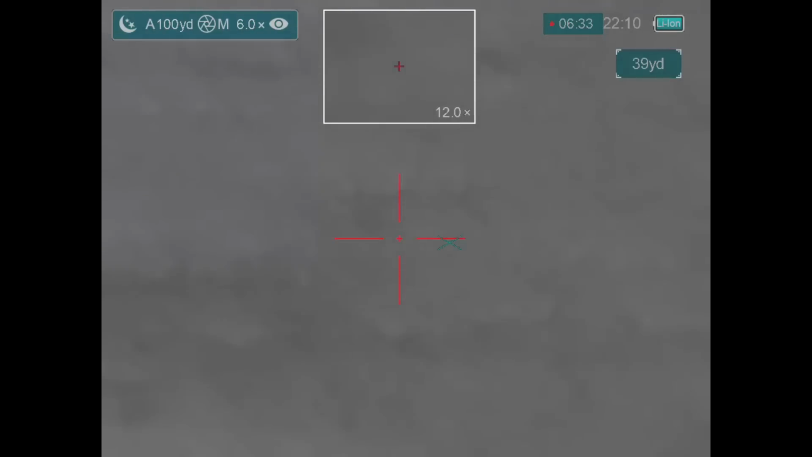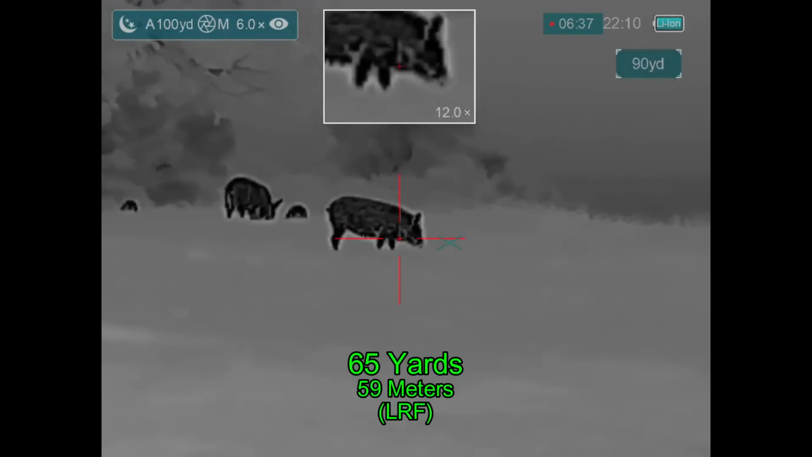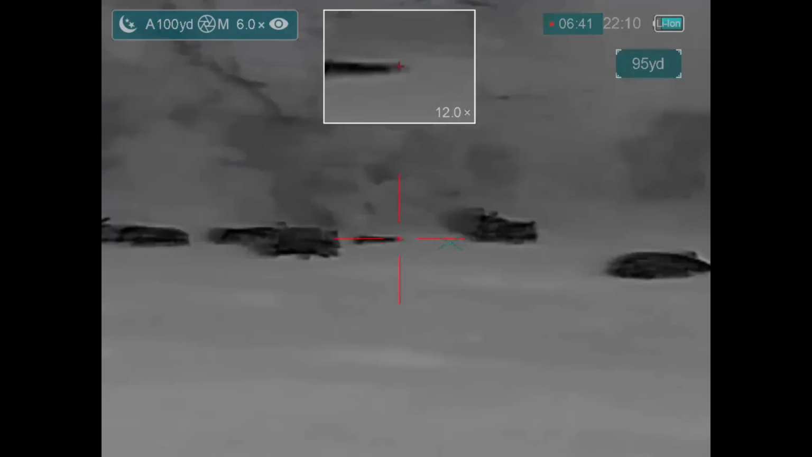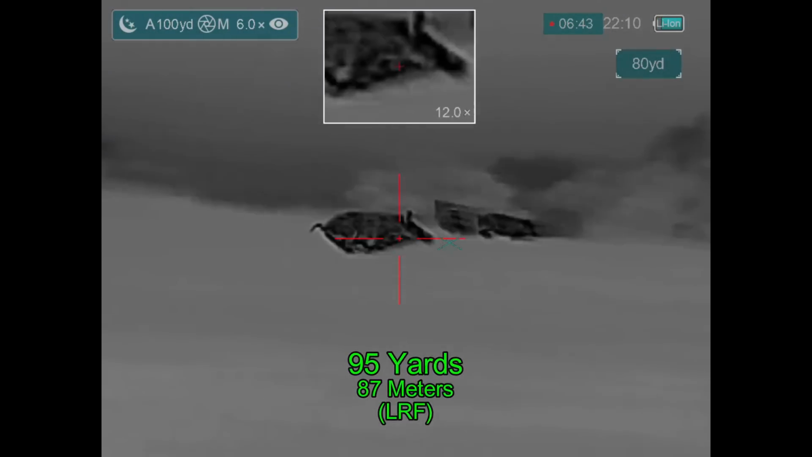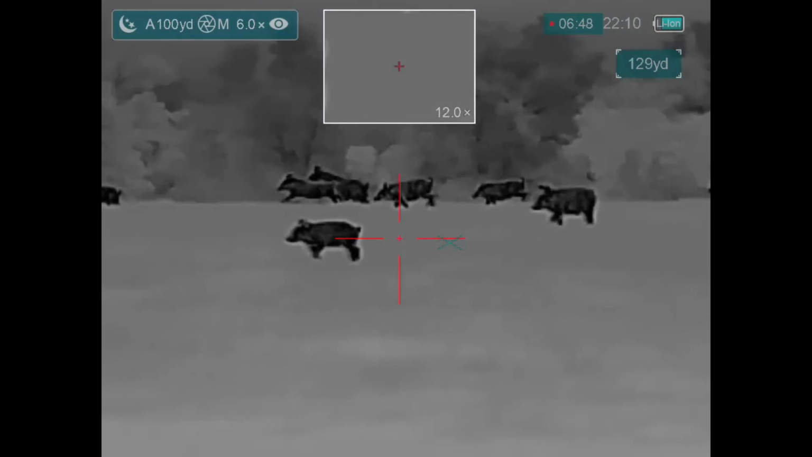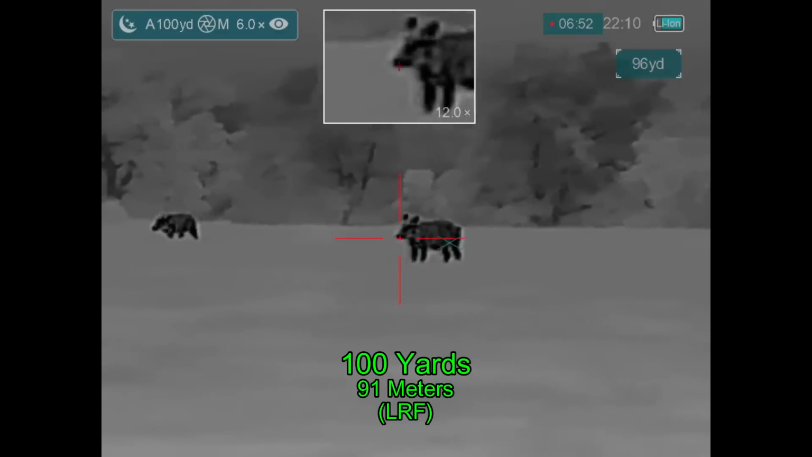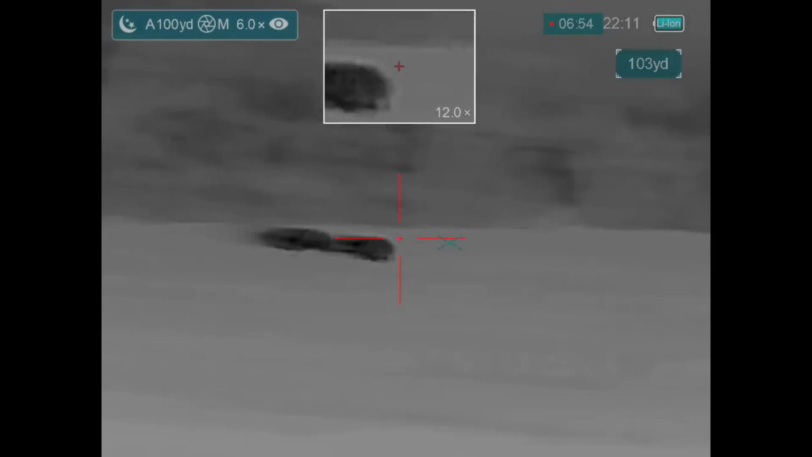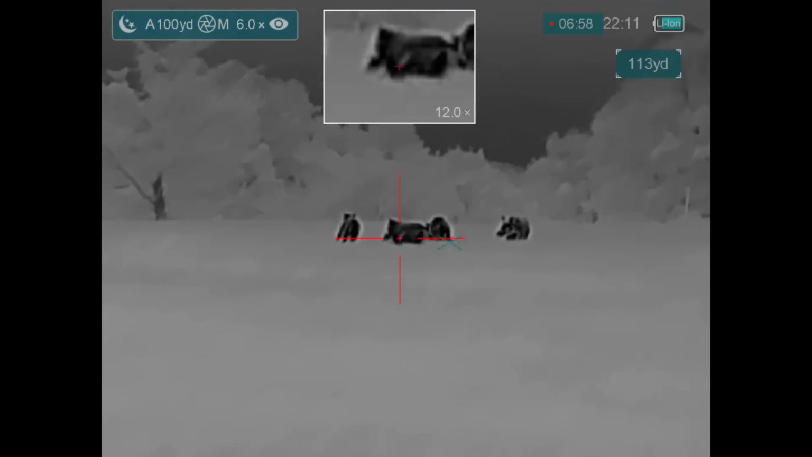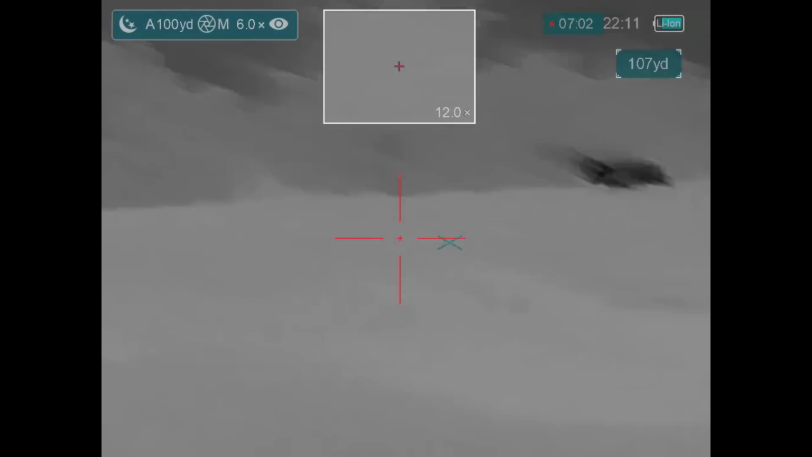No cattle seen off to the left. Getting squared away on the shooting sticks. Going to start with the female in front. Here we go. She goes down. She goes down. 2 quick shots, too quick to hit. I settle it properly and drop that one. And that sounded like a hit, but I think that was in the ground.